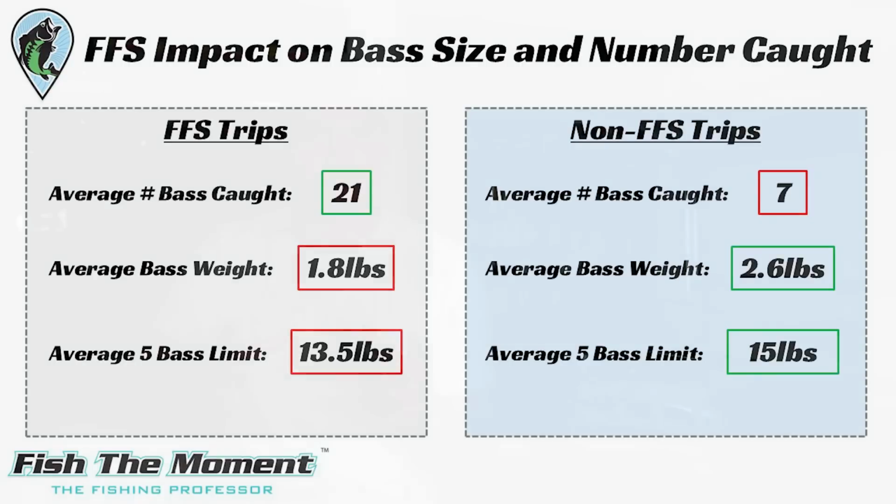And I feel like if I was better at using forward-facing sonar and had spent more time over the past few years really dialing it in, I probably would catch the same average quality of fish, if not bigger, if I basically ignored all those small fish and only focused on those better quality fish. And this is definitely something that I probably should be working on if I want to implement forward-facing sonar into my strategies for catching the biggest 5 fish possible.